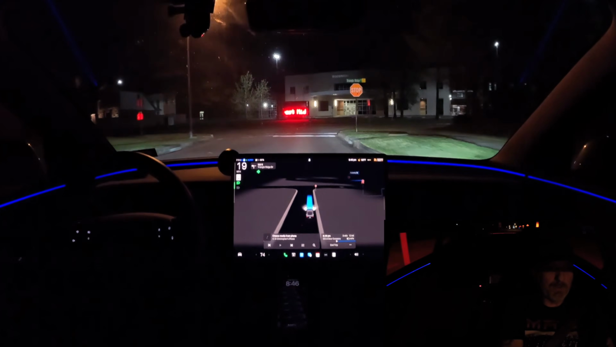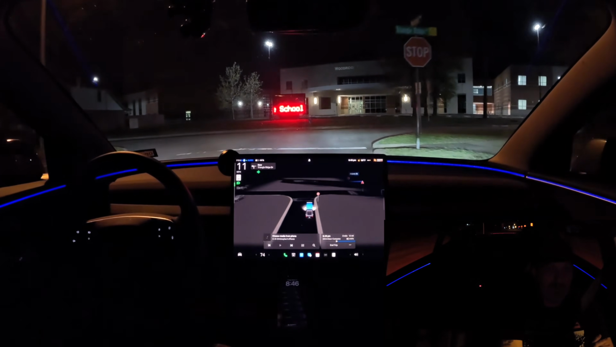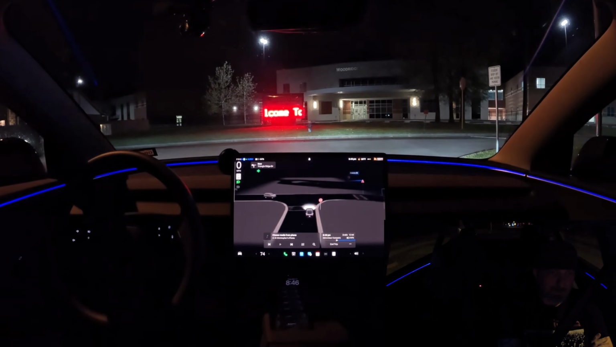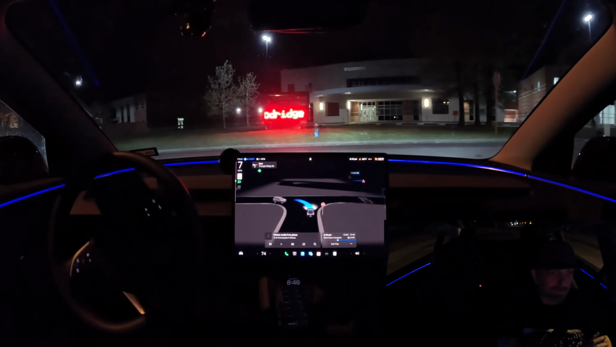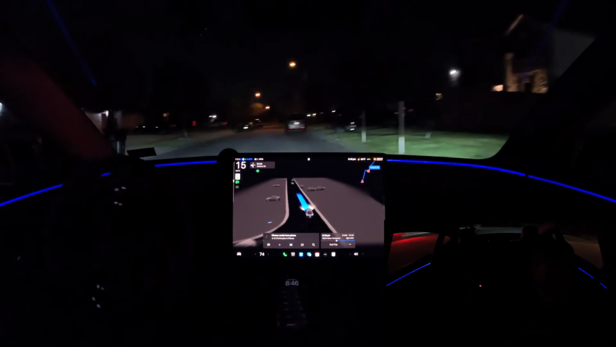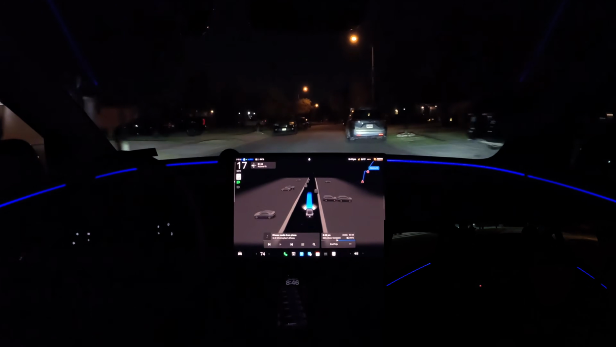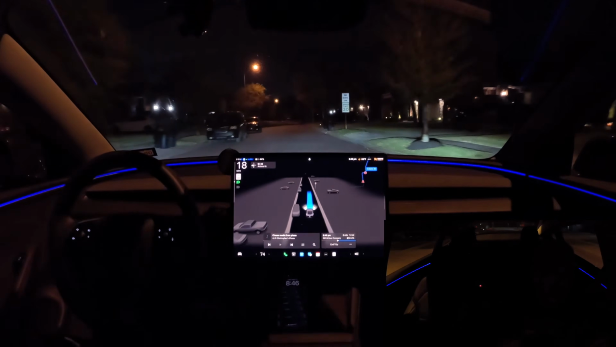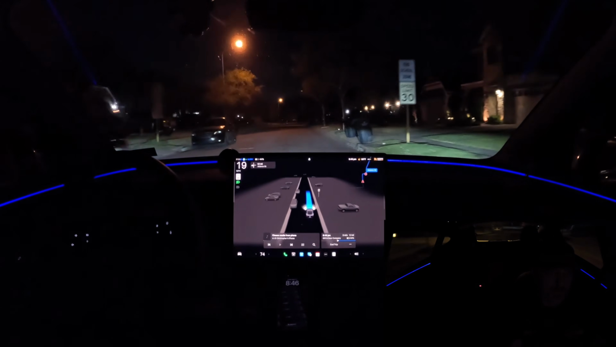Come up to the three-way stop here in front of the middle school. We were the first ones here, so we should get going. There we go. Great job. Continue on to the back side of the neighborhood.